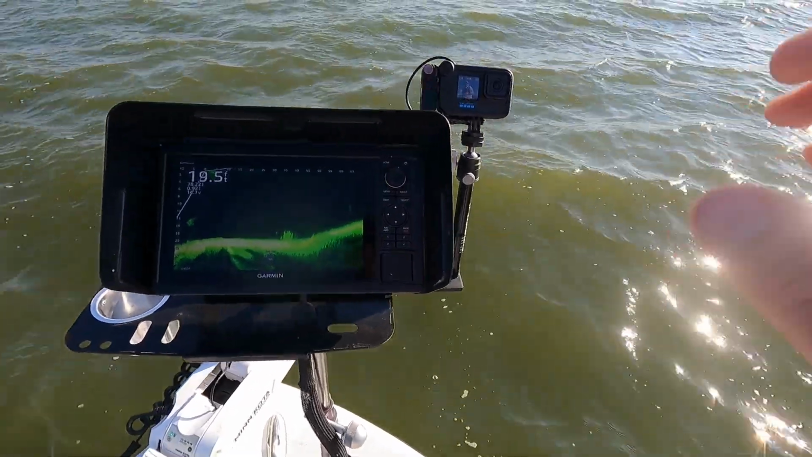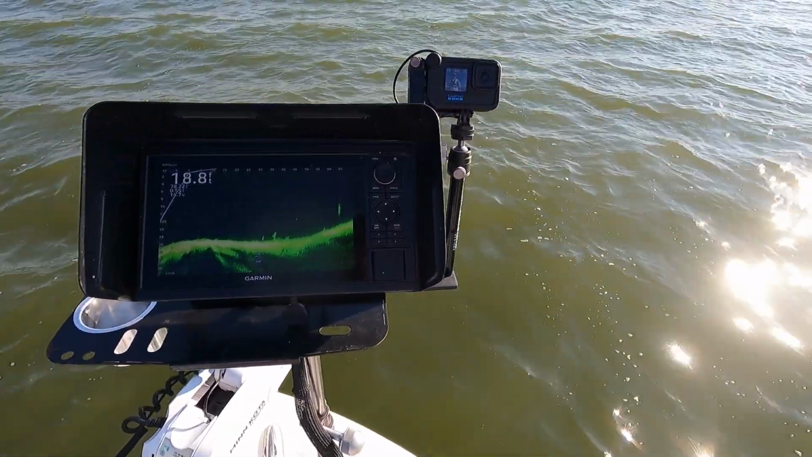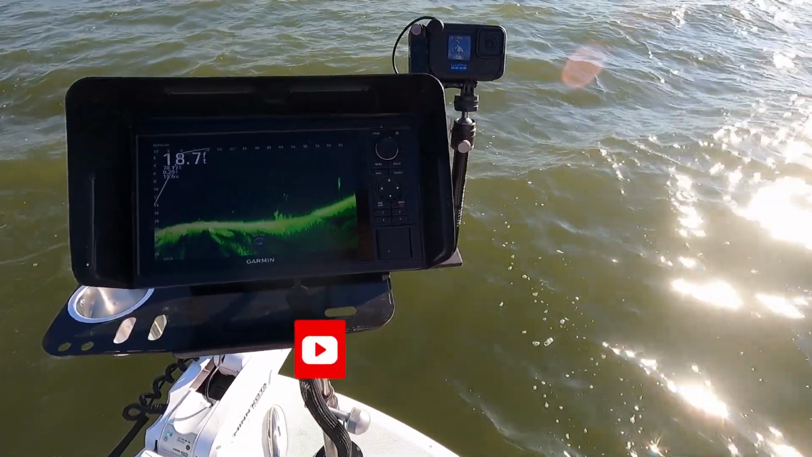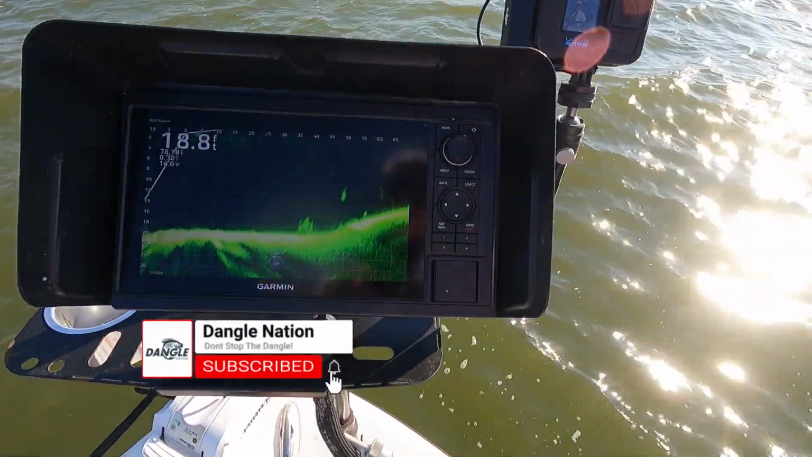Now once I find a structure, what I want to do is watch that structure. Does that structure deform? Does that structure take off? Or does it stay still? If it deforms, it's a bait ball. If it takes off, it was a school of whites or a school of fish. Is it stuck to the ground? This one is stuck to the ground.